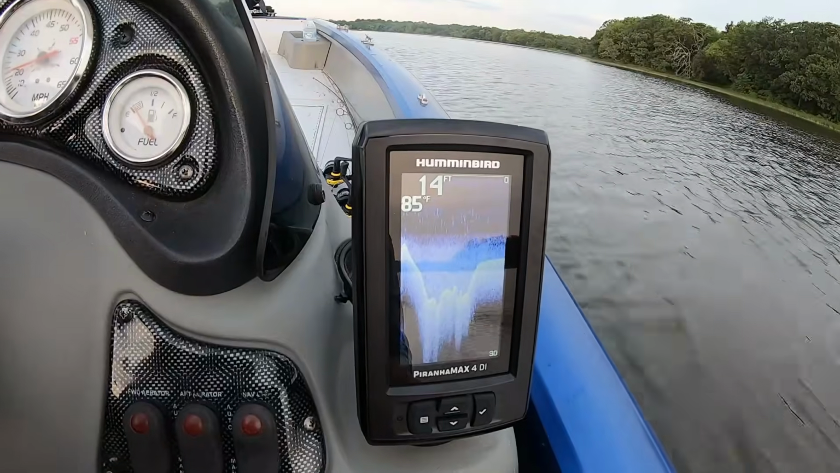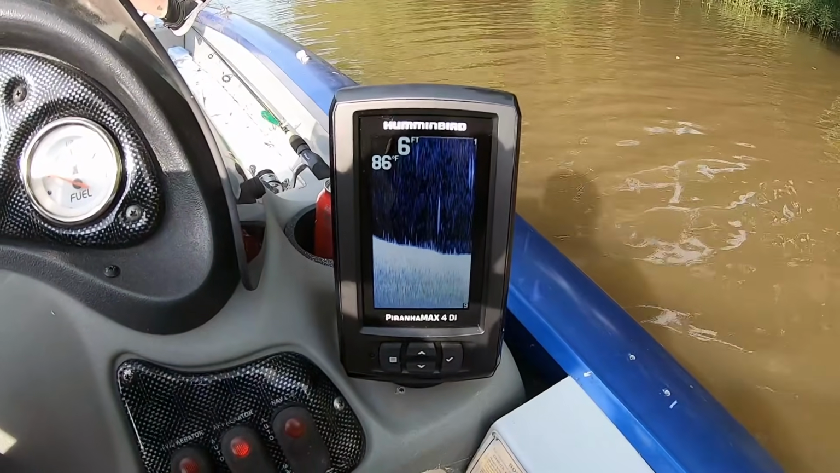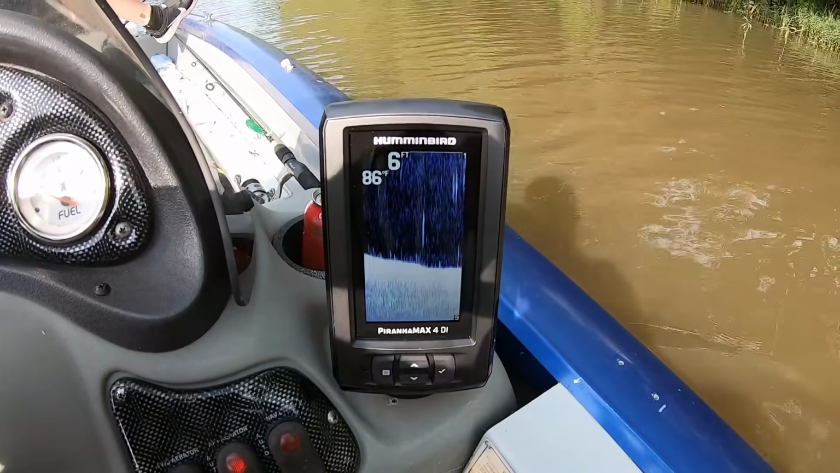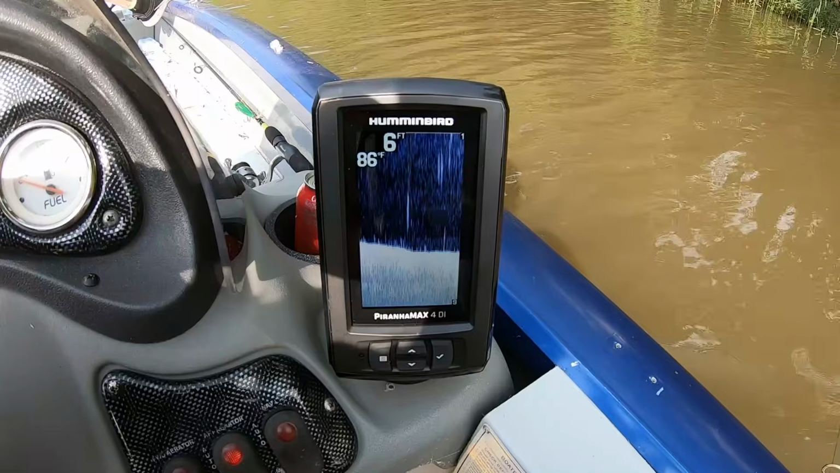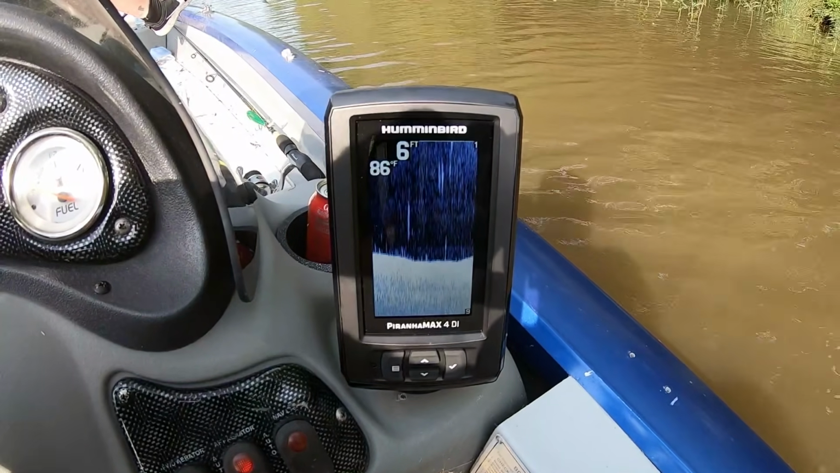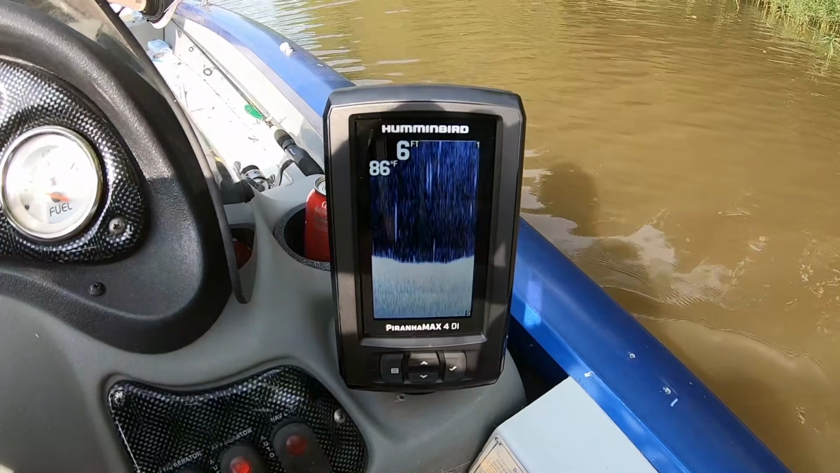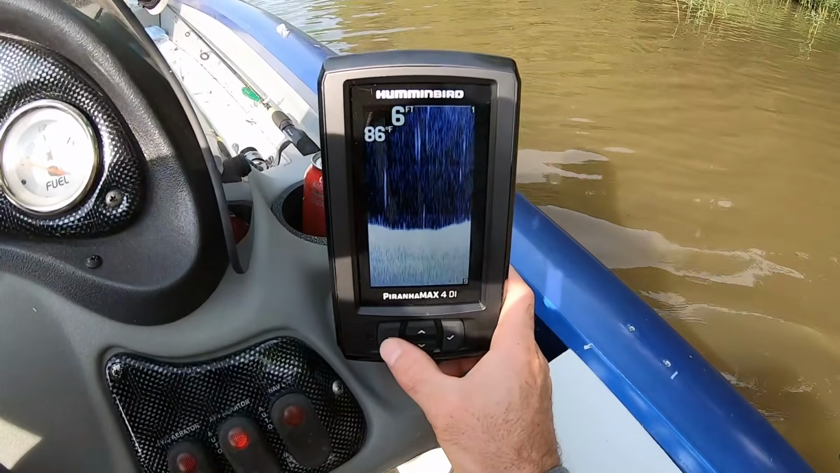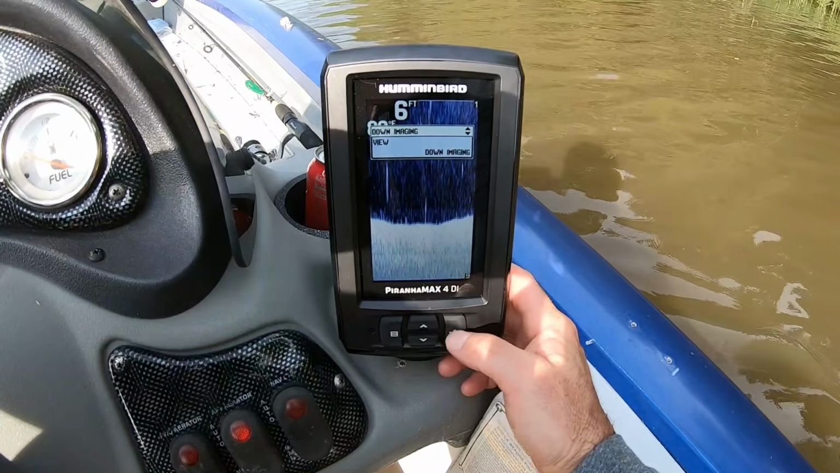Now right here, this is very accurate reading. That water is really, really muddy and murky, but I know for a fact that it is anywhere from 2 feet to 8 feet in this exact area, and the water was kind of a little bit low right here, so it was around 6 feet. It's normally around 8 feet, but the lake has dropped several feet. We haven't had much rain around here lately.